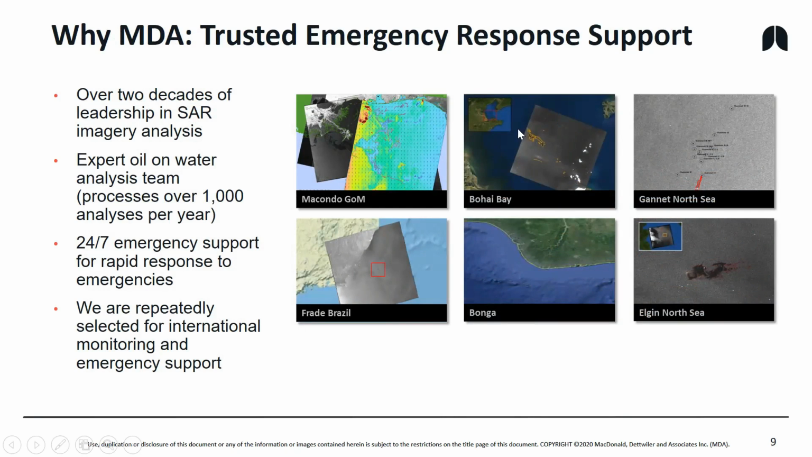Here's an example of spills in Bohai Bay, China. Another example from another major operator in the North Sea, where there was a smaller spill. Then of course, Macondo was the largest we've seen in our lifetime, but these other ones were smaller ones.